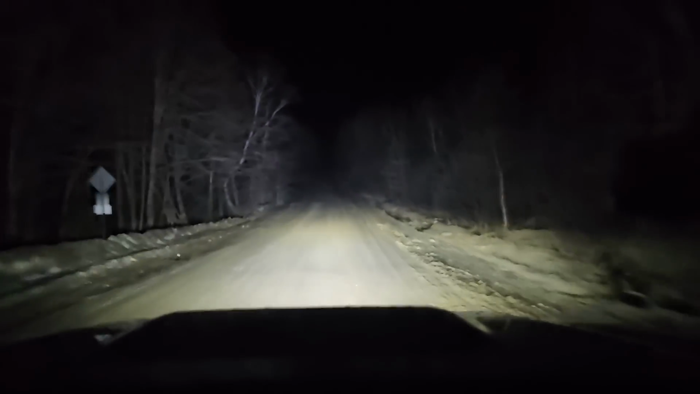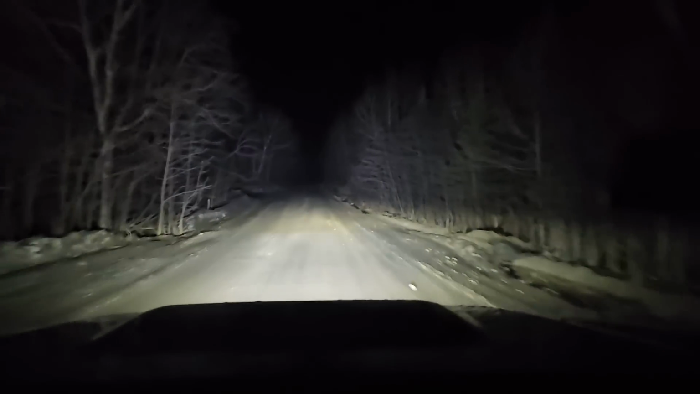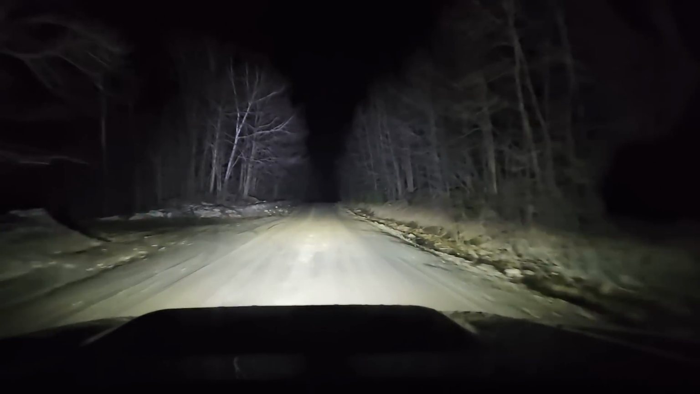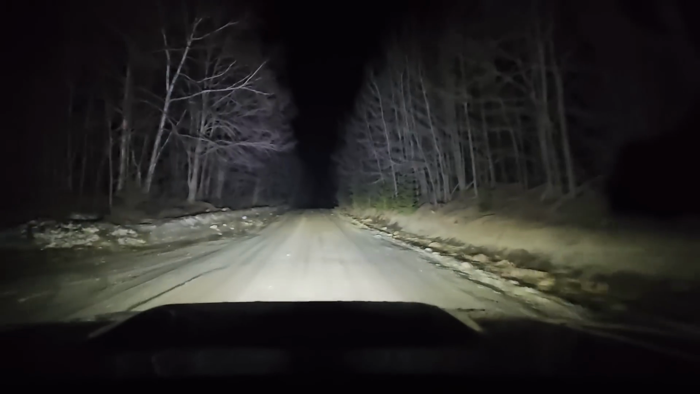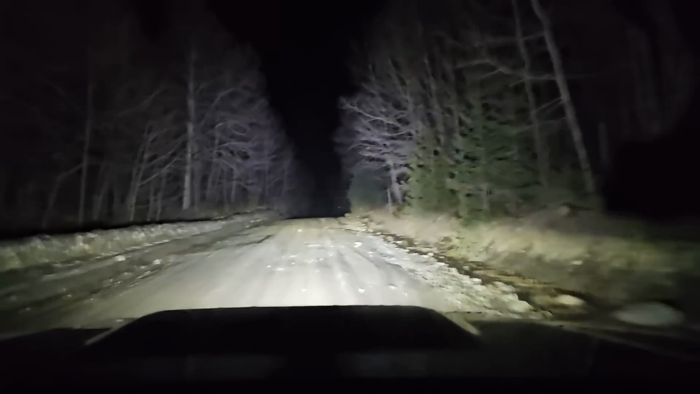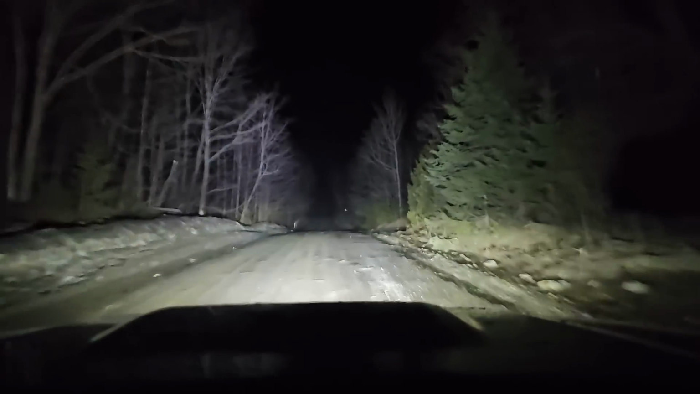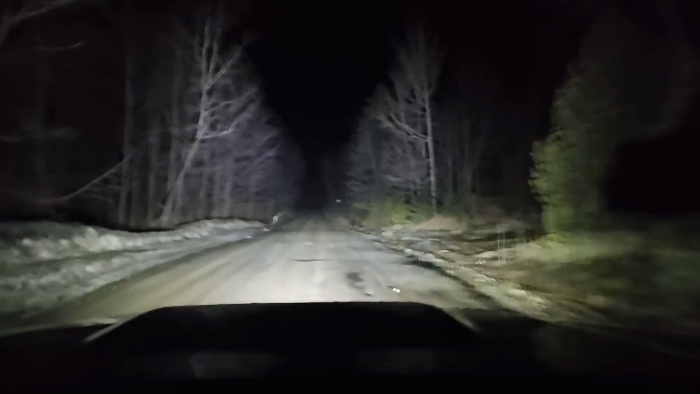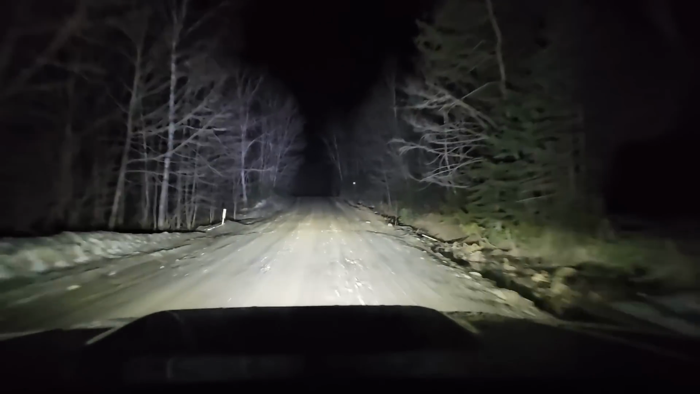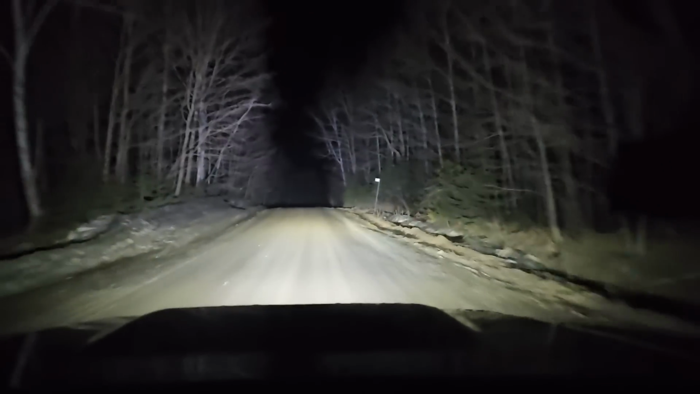Yep, there's a lot of bumps around here. That road is not plowed. Lots of bumps, but no logs.